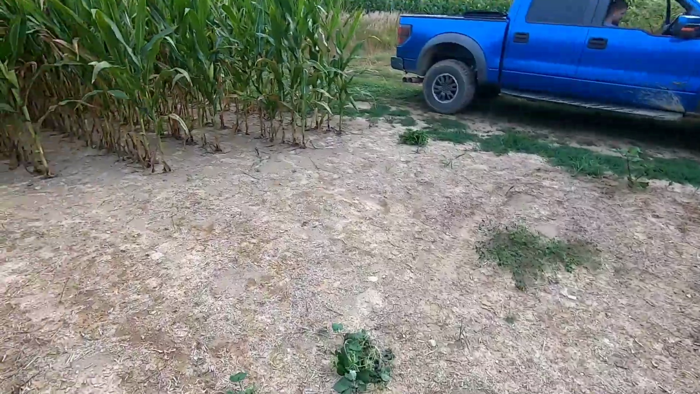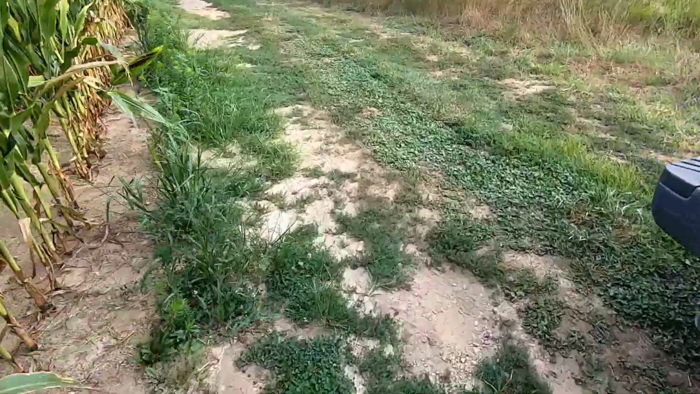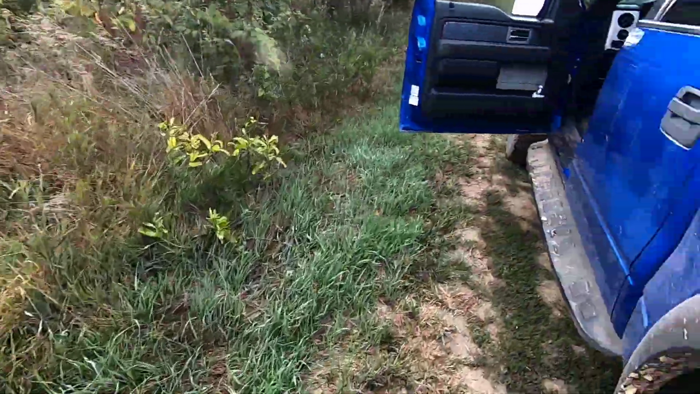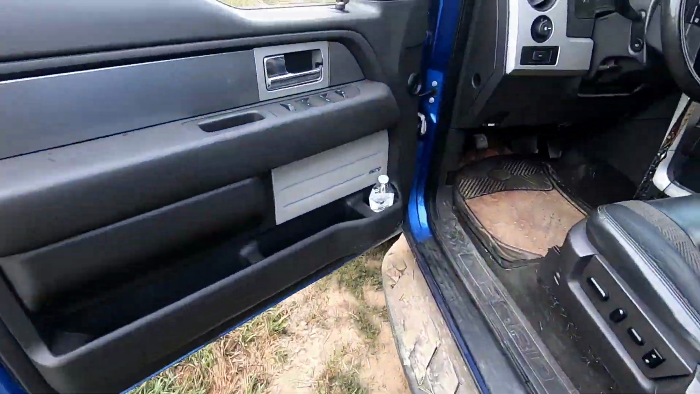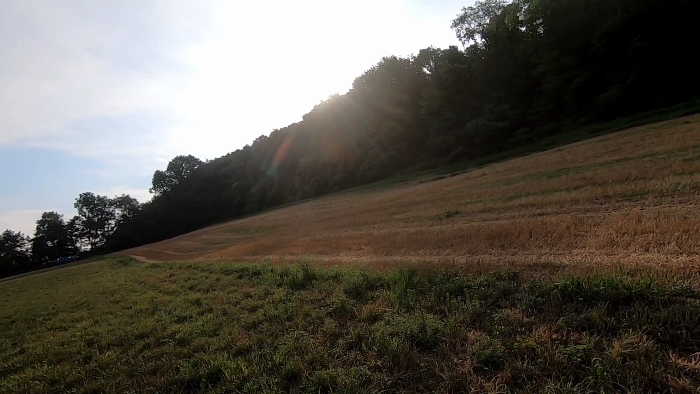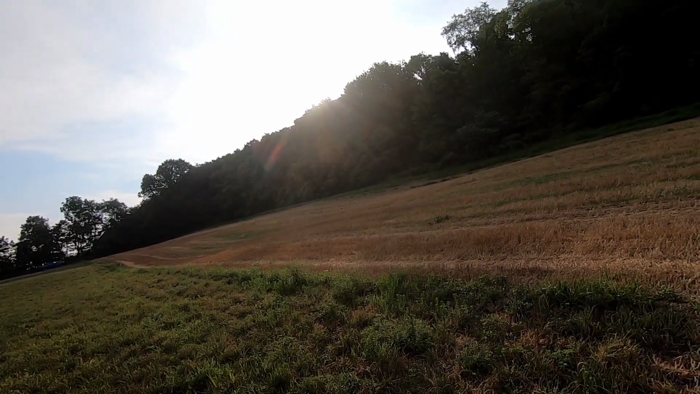We got to get up here and check these cameras before it gets too hot. Looks like that sun's gonna peak up pretty bad, and we'll probably be melting here by 11 o'clock. Yep, look at that. Brilliant sunshine coming up above the trees. We are going to melt.